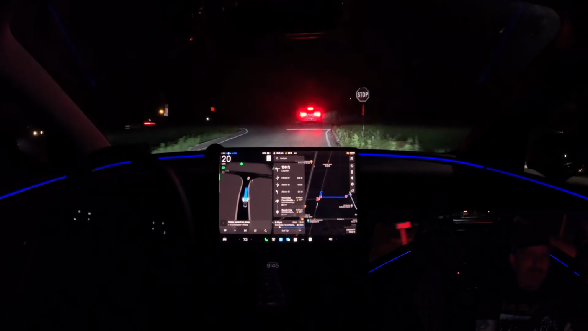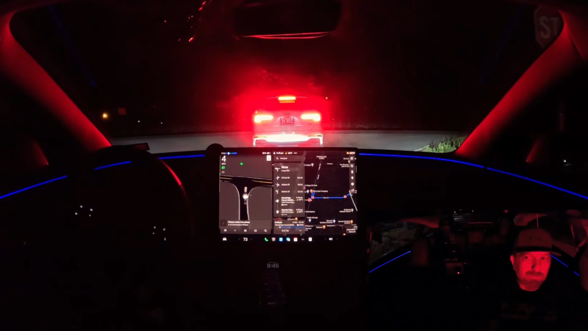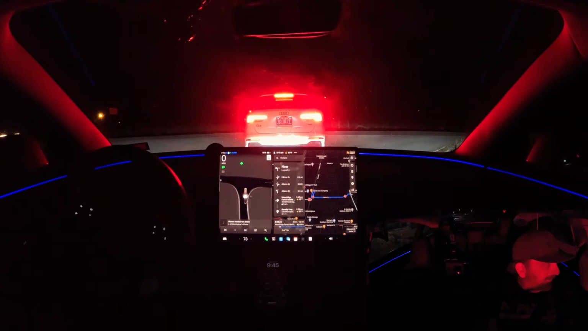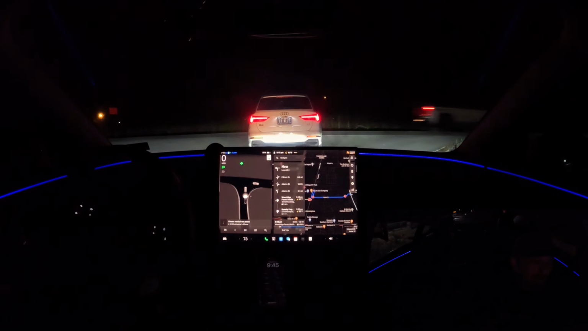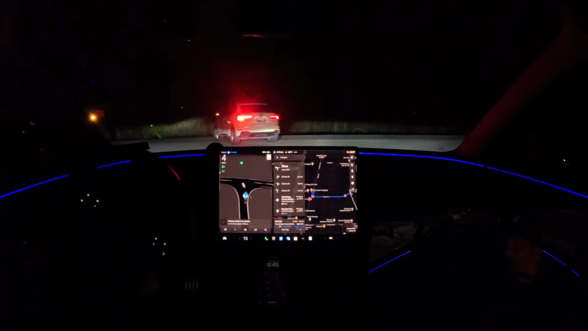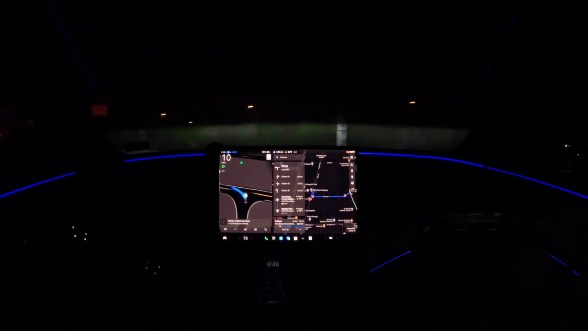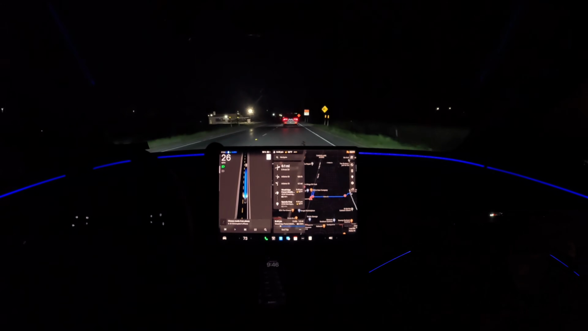But again, just trying to give it a little more complexity. All right, moving up here. Let the Audi move through, and well, we're not going to have much complexity here. Nope. Well, you know, you can't control everything, right?